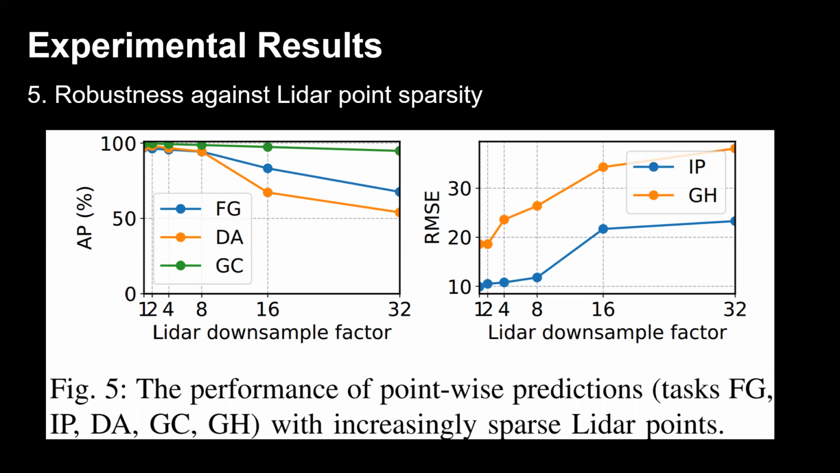The figures show that different tasks have different robustness against sparsity. Specifically, the average precision scores of foreground classification, drivable area classification, and ground classification remain above 90%, even at a downsample factor of 8, showing the high robustness against LiDAR point sparsity.